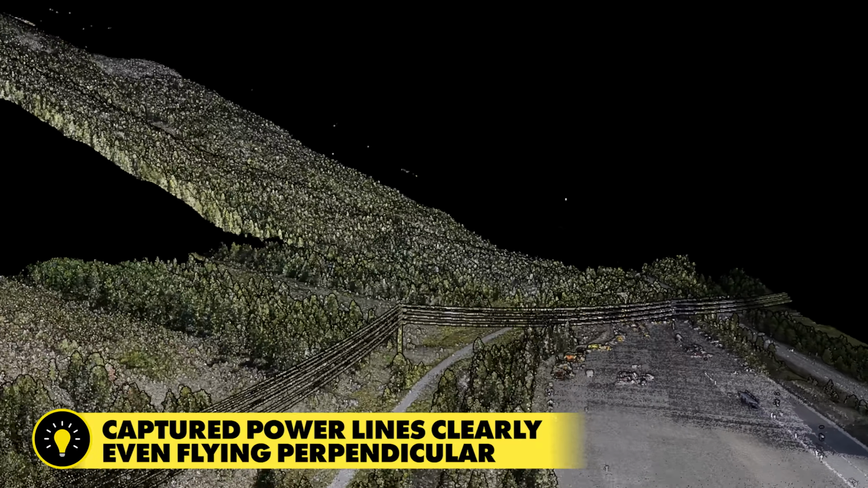So let's talk a little bit more about the data set and what kind of features or ground detail were you able to capture with the ROCK Ultra? So we chose this particular area because it has a very diverse mix of everything that we kind of run into. We see man-made structures, parking lots, roadways, overhead utilities.